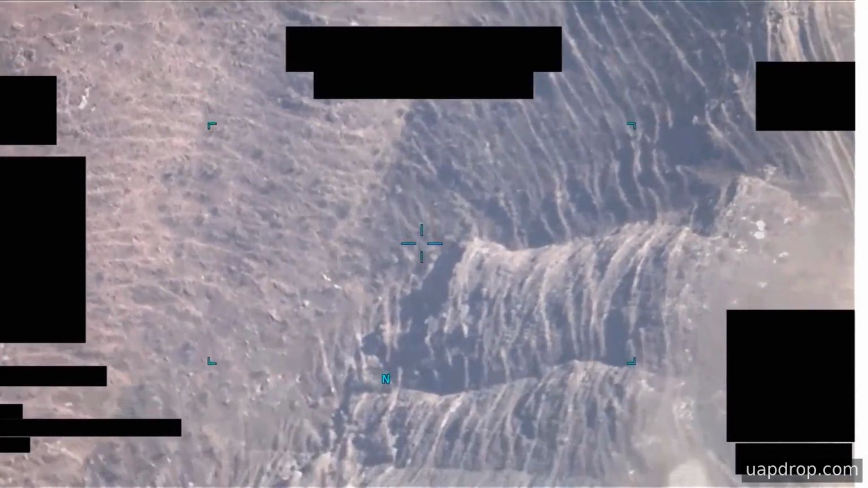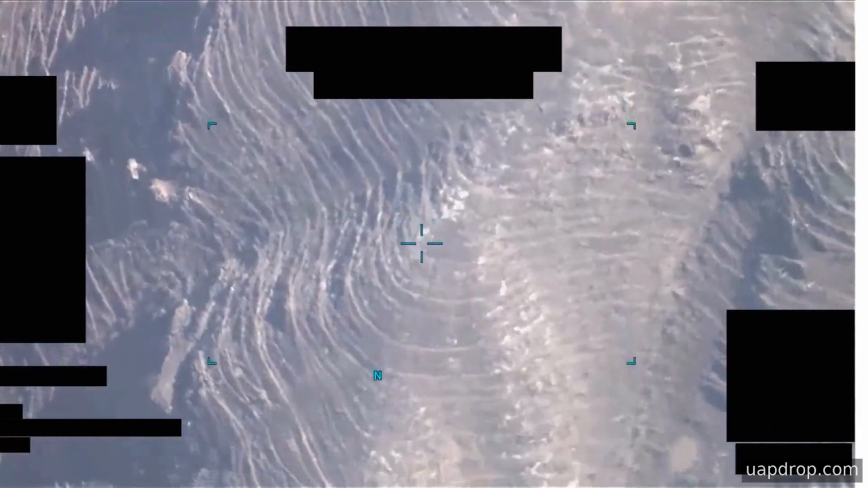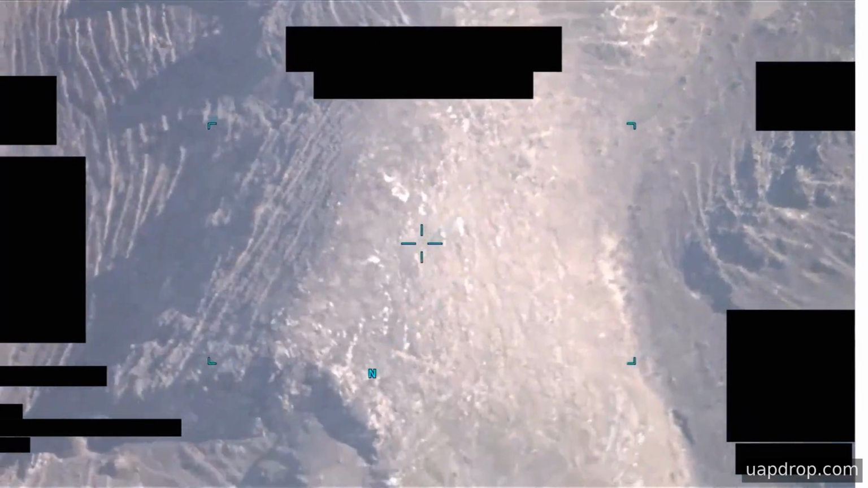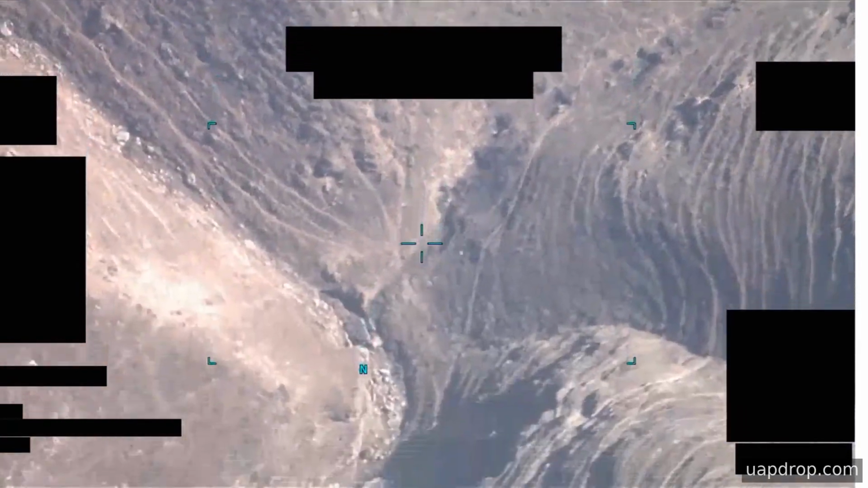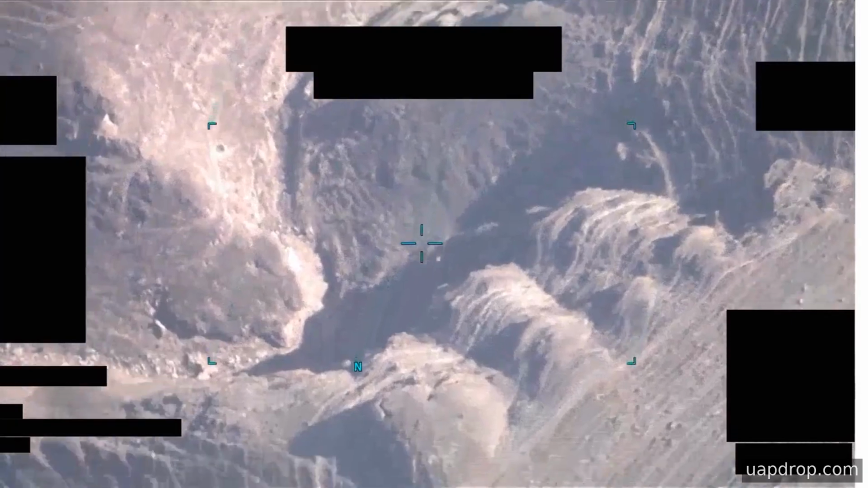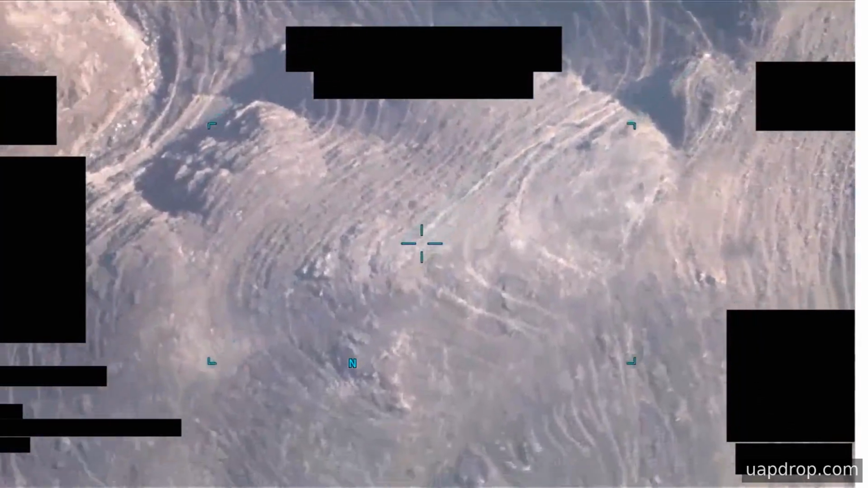For viewers watching closely, key features to note are the sustained tracking by the sensor, the entry and exit path across the frame, and the loss of contrast when the sensor changes modes. Those observable facts are what the footage shows without interpretation. Officials involved in the release emphasize that descriptive notes are informational only and do not represent an investigatory conclusion about the event's validity or significance.